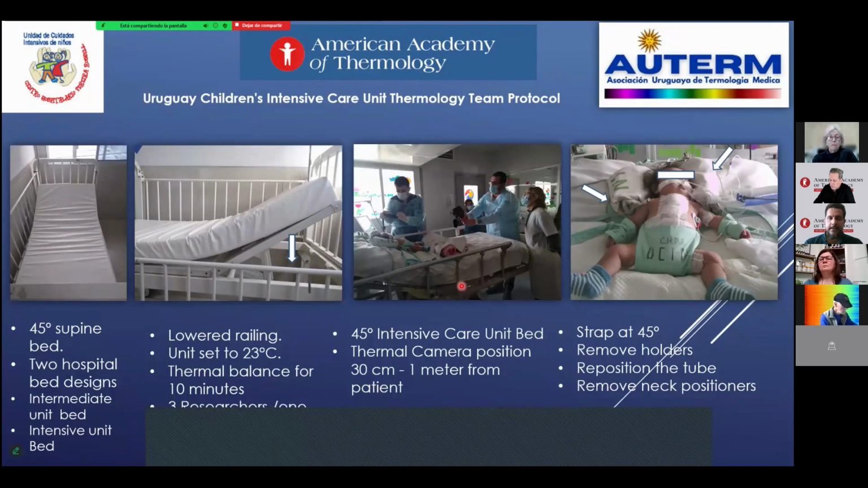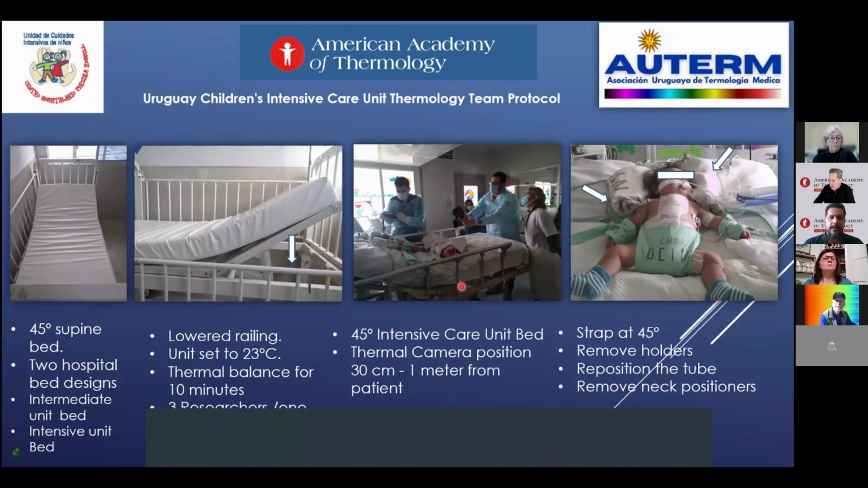Yes, first we need protocolizing the research, and this is a summary of it. We work in 2 rooms, bedside. Yes, the first is intermediate bedside, and here the intensive care bedside, between different logistics from beds, and we need to adapt the protocol for this.